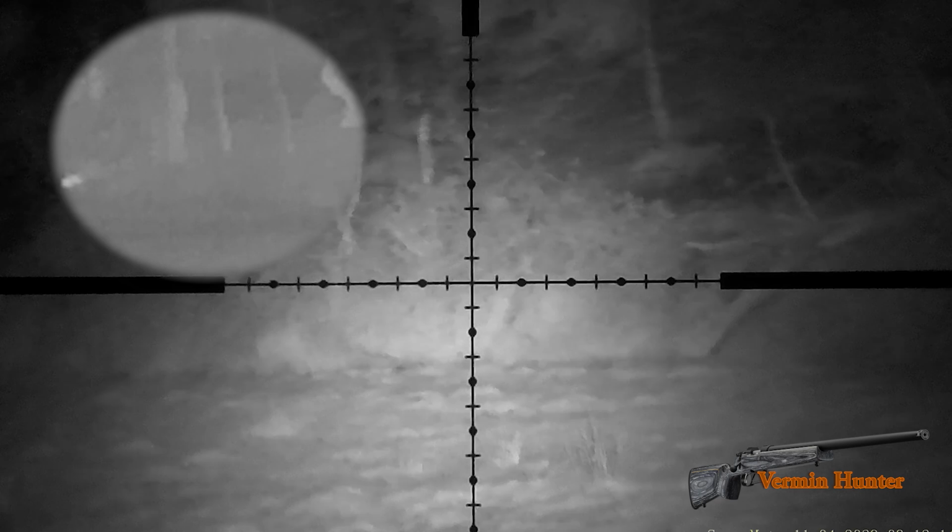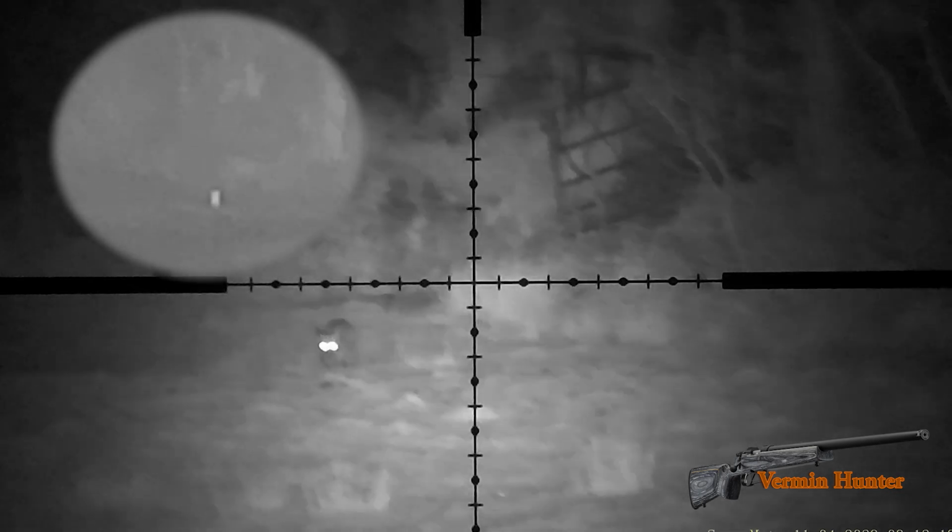One particular shot you'll see here, this young fox comes in from a long way. I picked it up quite a long way away with the thermal. Came in like a train. I turned the collar off, which was the GC350 Ecotech playing the wounded rabbit, the rabbit in distress call, and he continued to come straight at me.